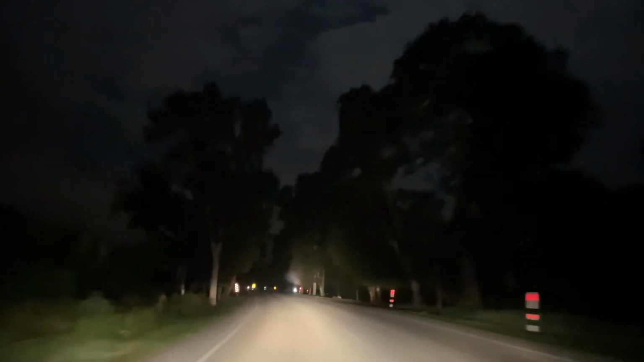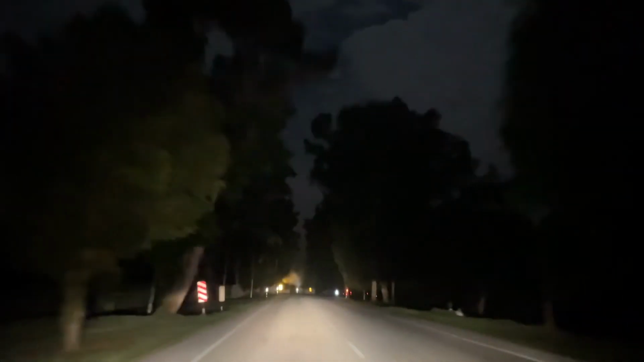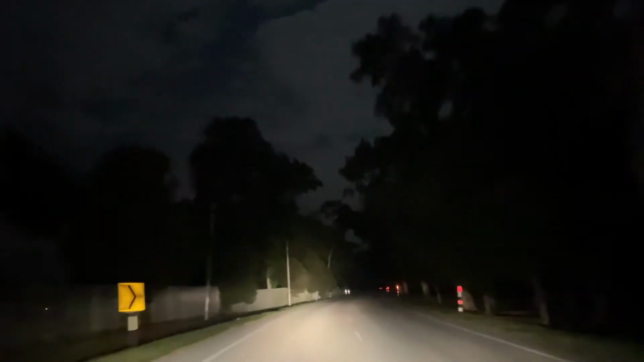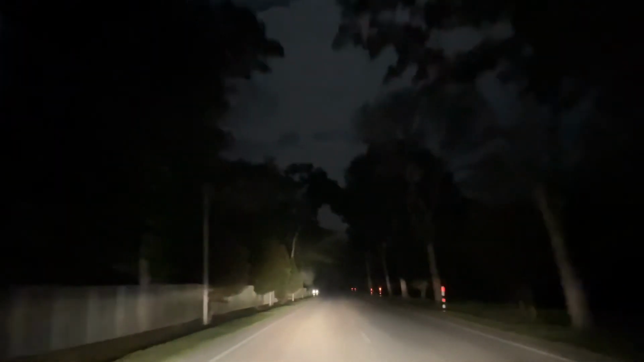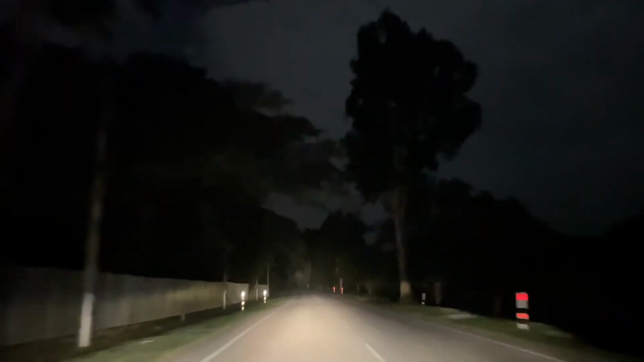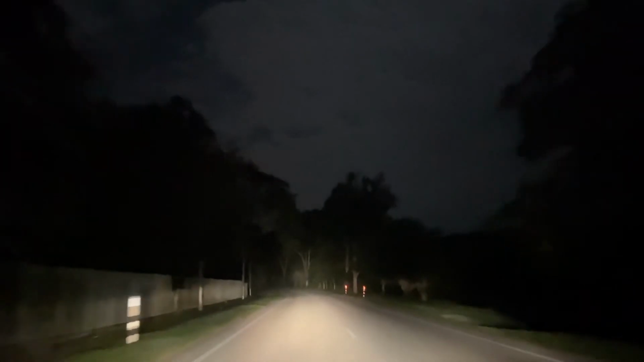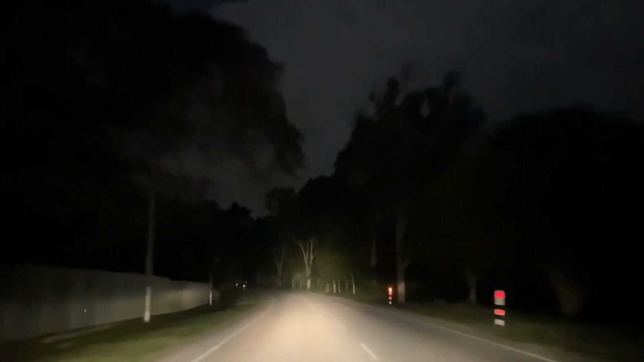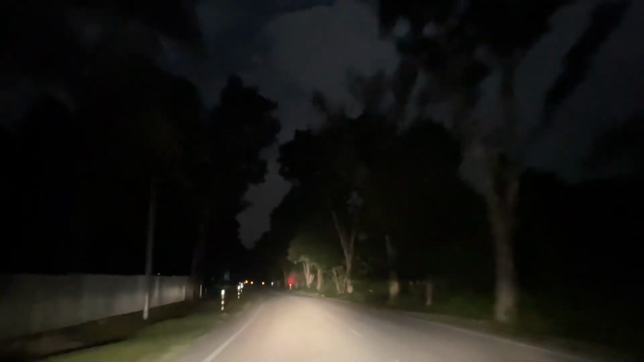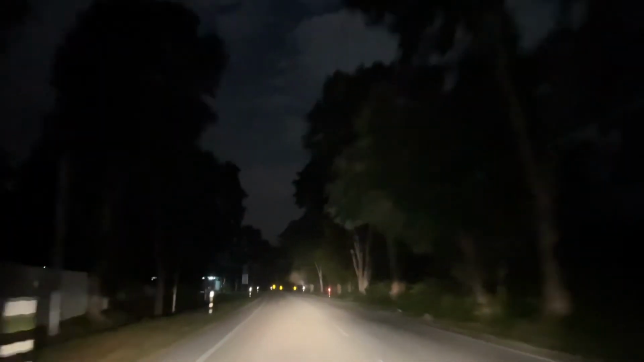So does it make a difference? Well, you tell me. This is on the low beams. This is on the high beams. I think it does make a slight minute difference.